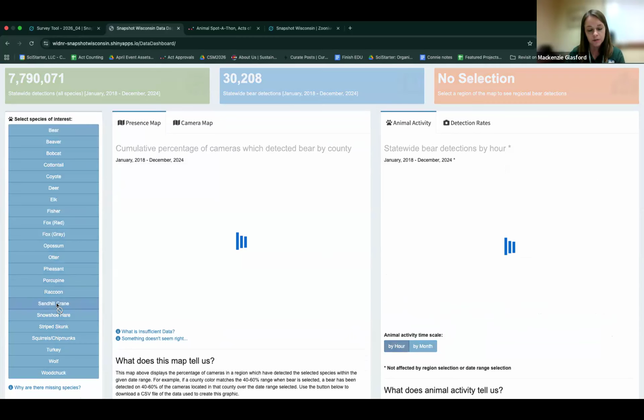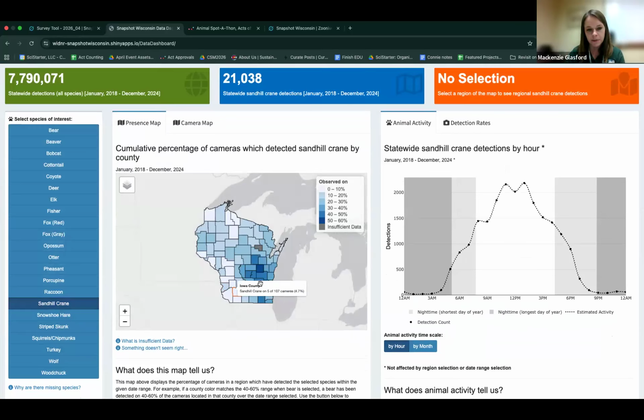If you select one, all the information to the right will repopulate. The map that Emma's hovering over shows the detection of sandhill cranes across the state. The darker blocks show that they've had a higher detection in that particular county.